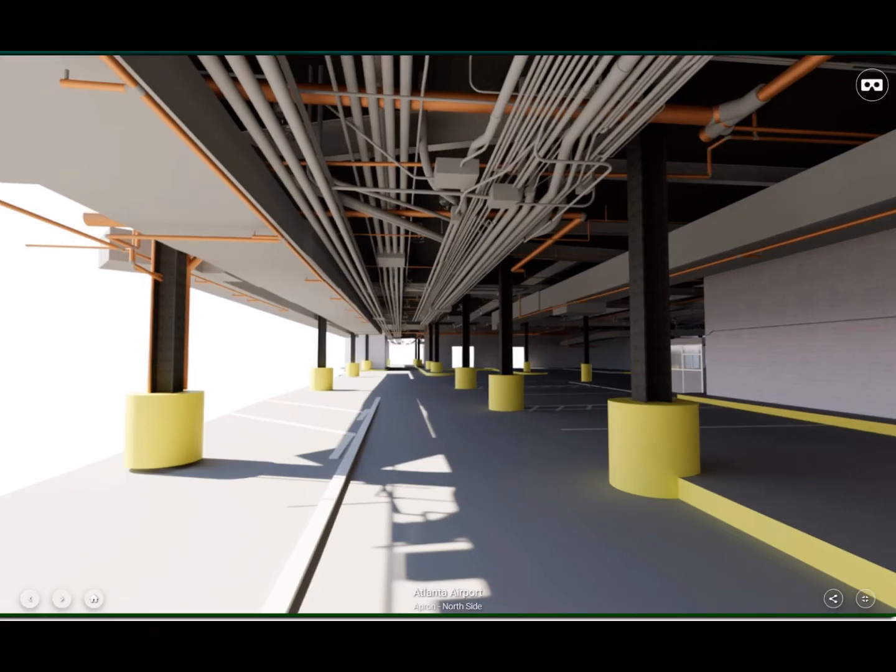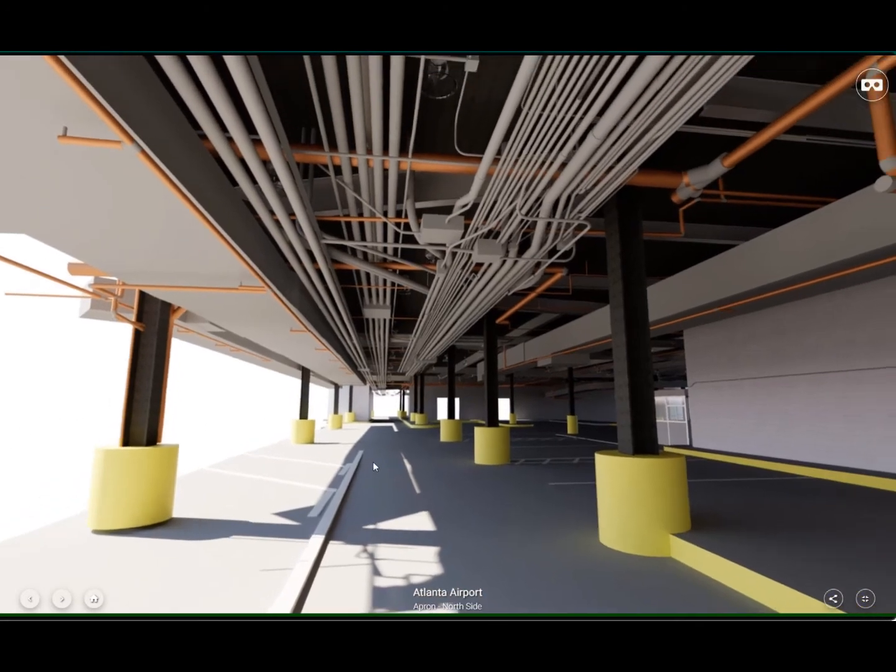This short video will pan around the VR image displaying the piping, conduit, structure, and facilities.